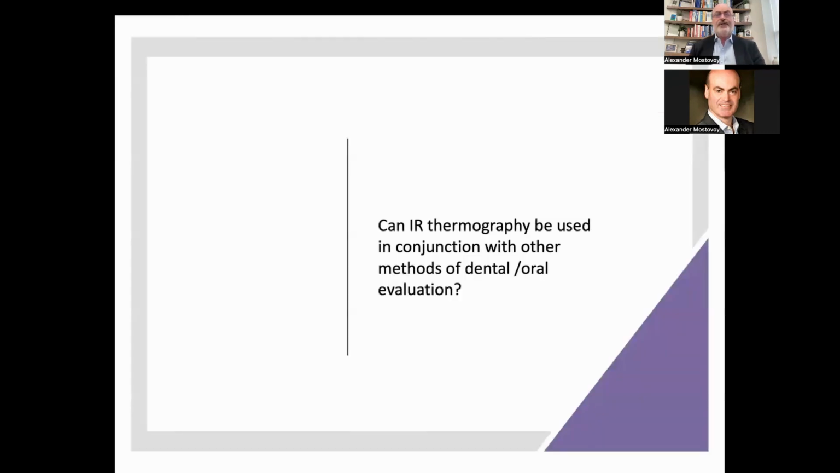As I mentioned to you, I've been involved in a study years ago that was published in the European Journal of Ophthalmology in 2012. My interest was basically looking at whether thermography can be used in conjunction with other methods of dental or oral evaluation.